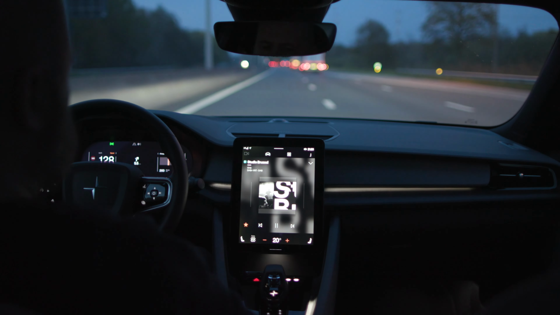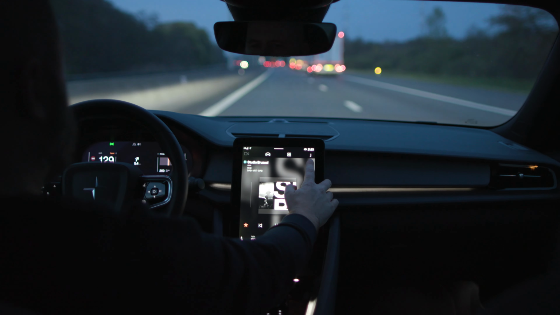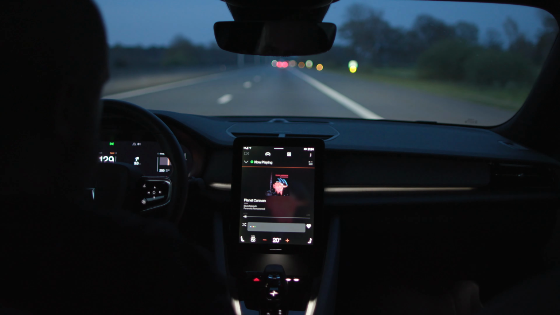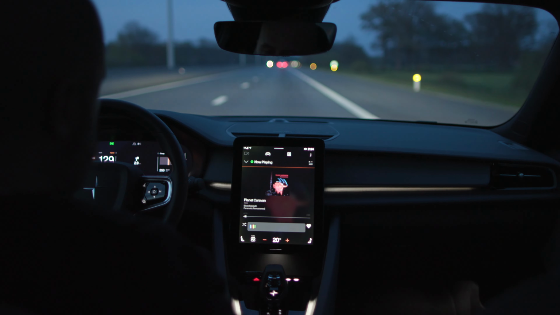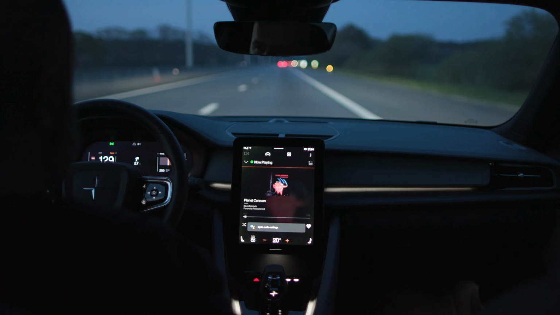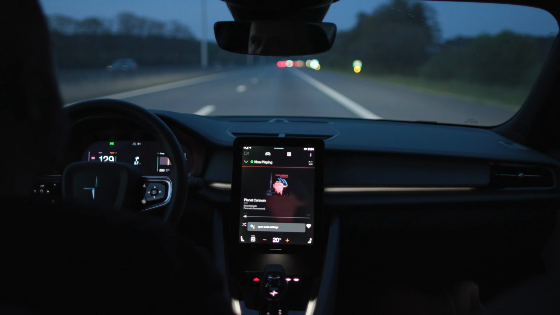The party never stops. Hey Google, open... To control the volume, say volume up or volume down.